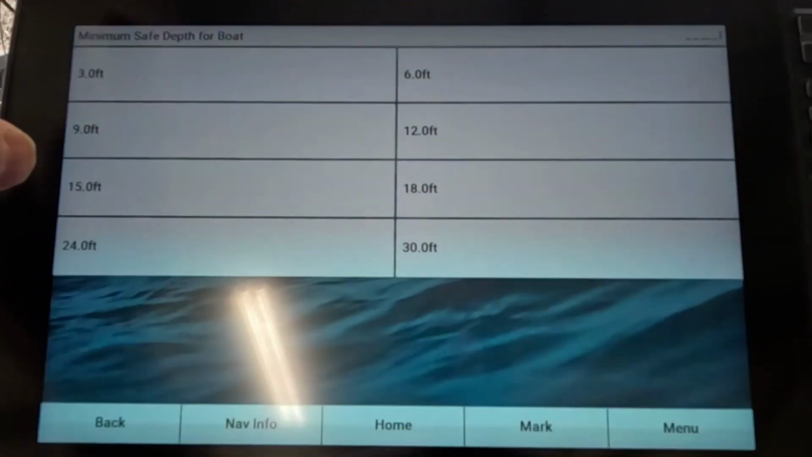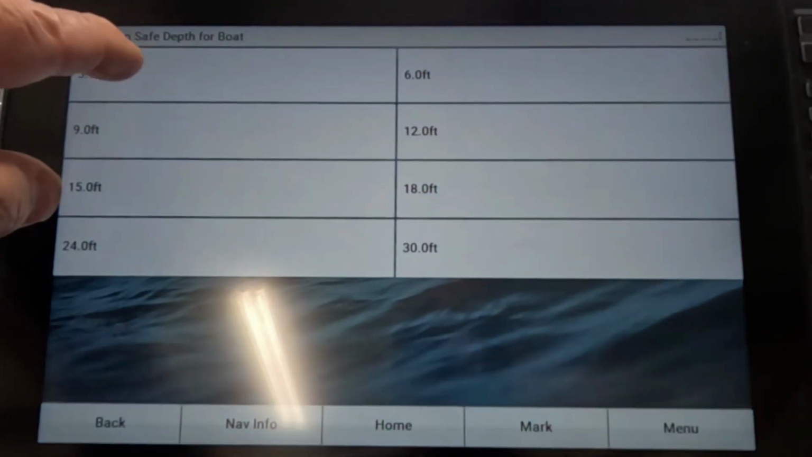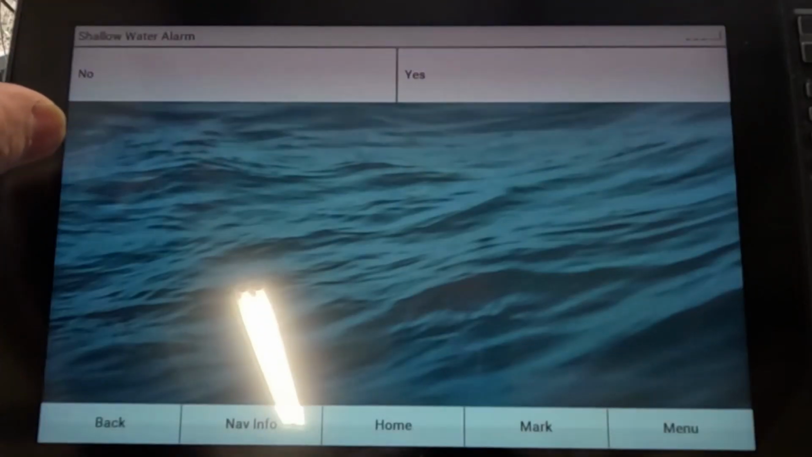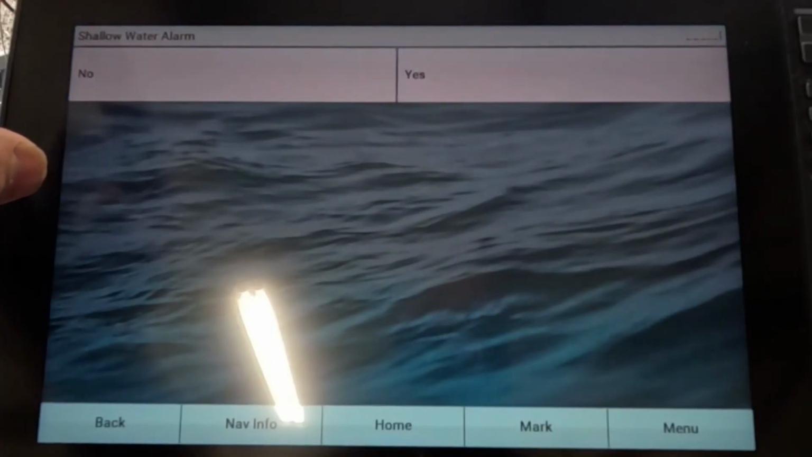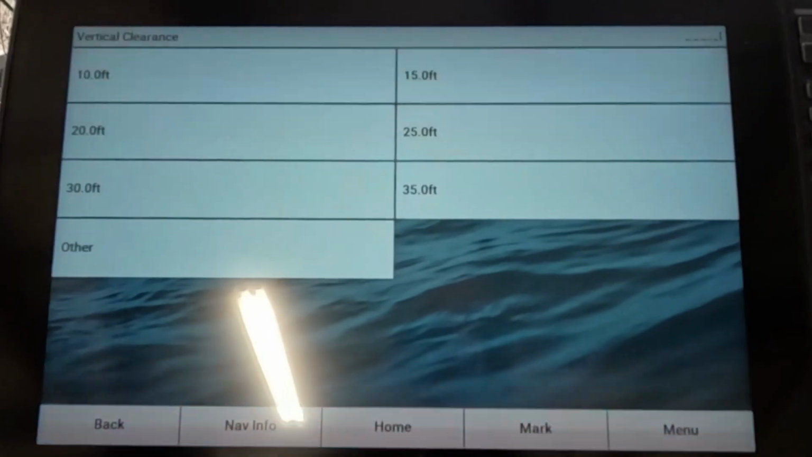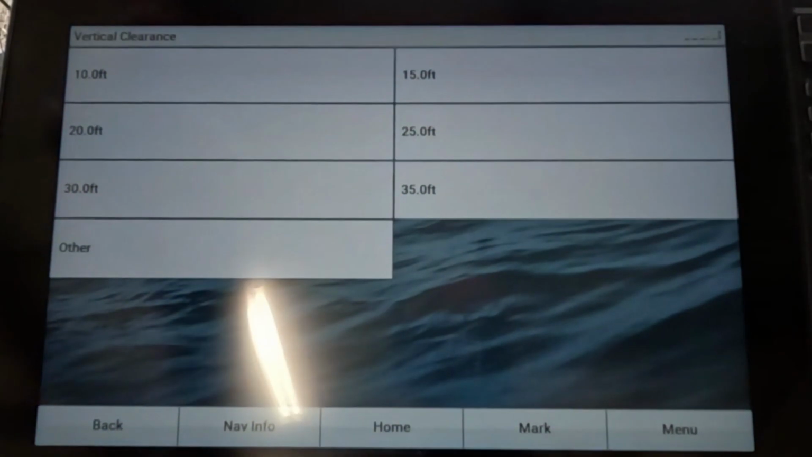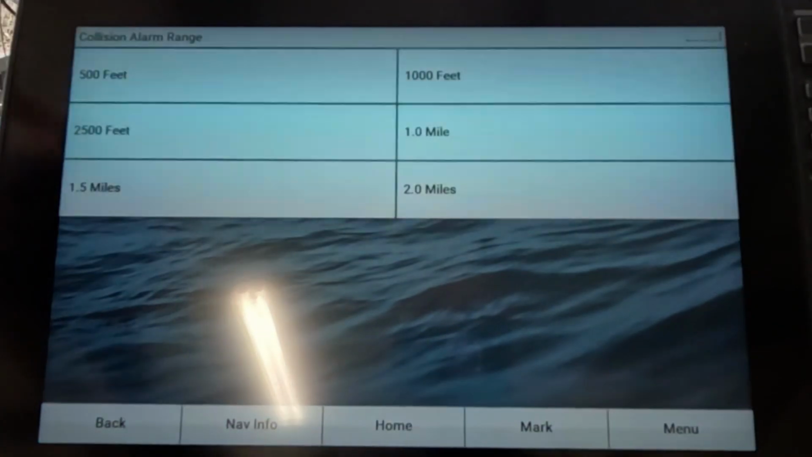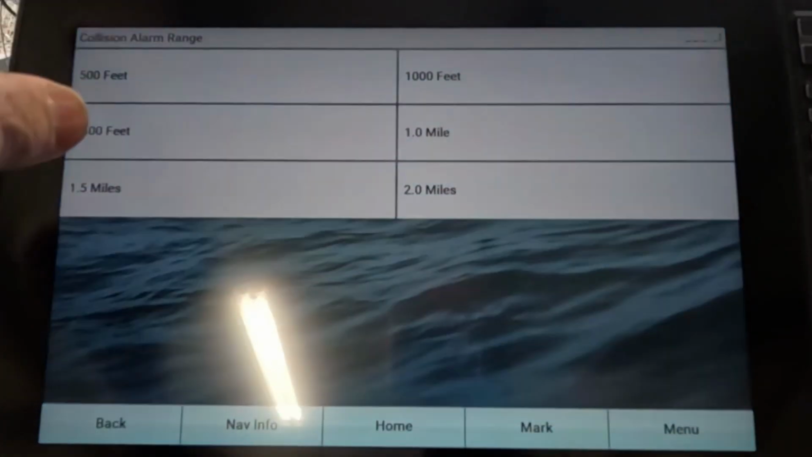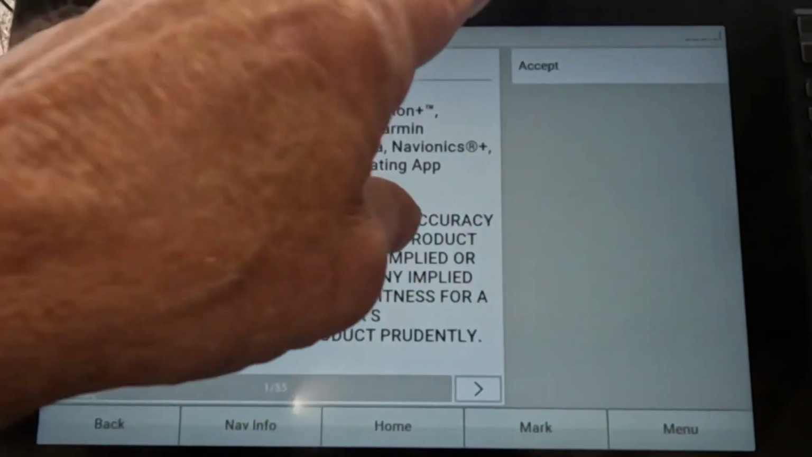Safe boat depth limit: mine uses about 1.5 feet of water, so 3 feet has been fine. Shallow water alarm, I always turn that off, because if you're fishing in shallow water for the crappie spawn or whatever, the thing will drive you crazy. So I always leave it turned off. Vertical clearance, 10 feet for mine. I don't need much. Even if I stand up, I still don't need 10 feet. Collision alarm, I press 500 feet, 3 minutes, and then hit accept.